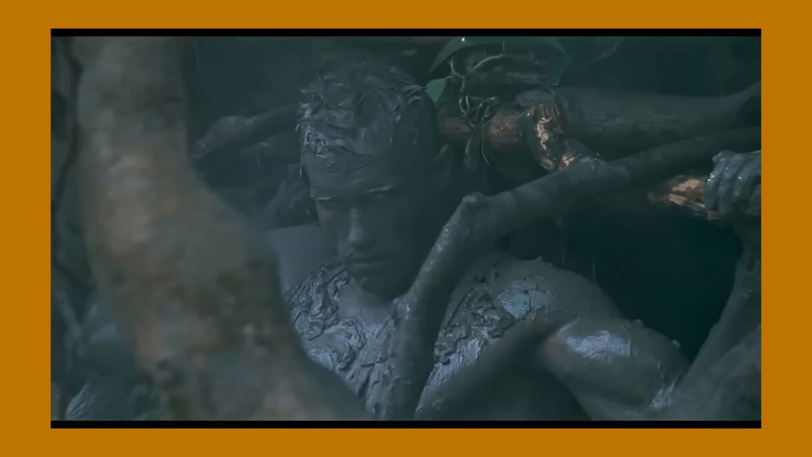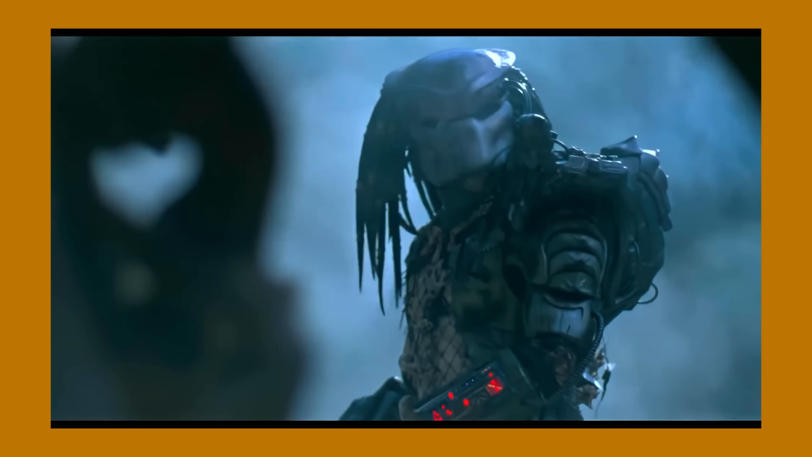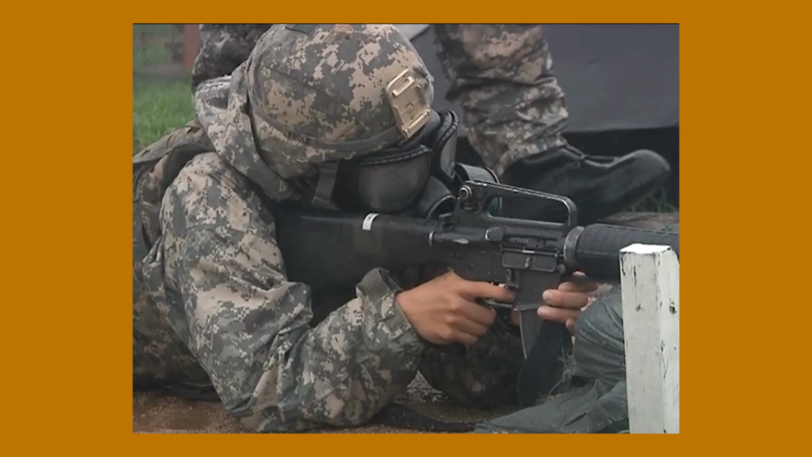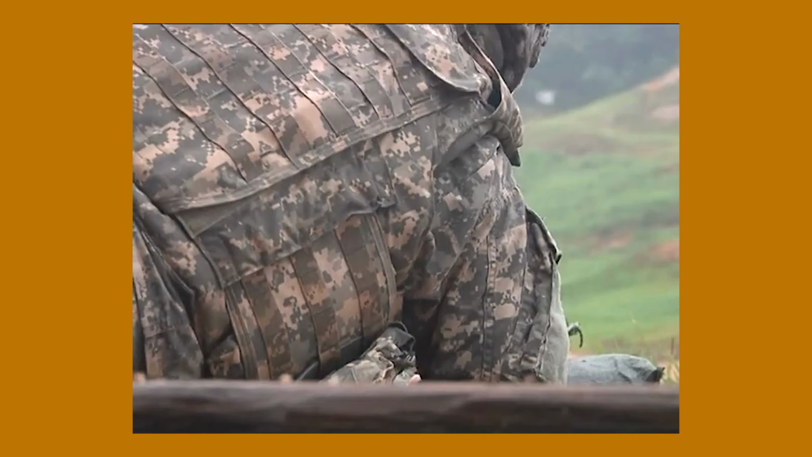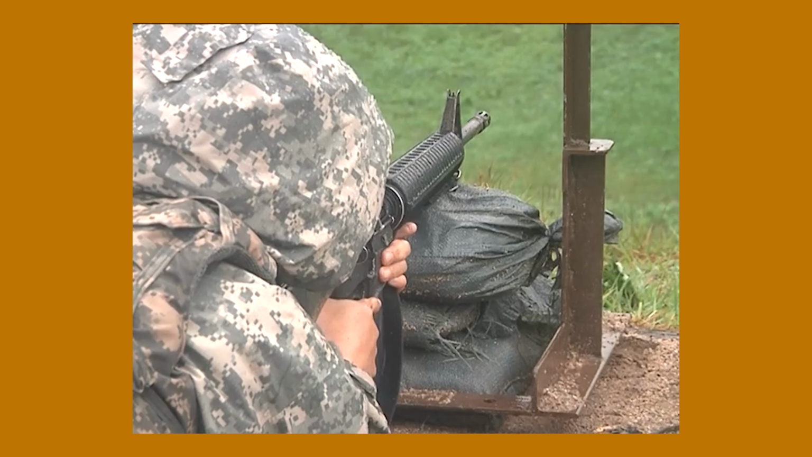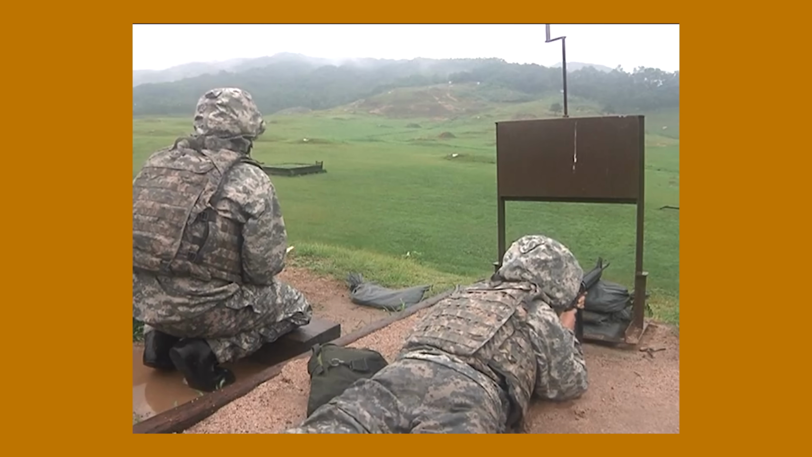So no, the mud thing from Predator does not work, at least not for any meaningful amount of time. Sorry Arnie, I don't make the rules. That's also why you might think intuitively if it's raining, the water would essentially cool off your body enough to hide you, but that thermal energy is just being transferred to the water that's just now in your clothes, which is in fact very visible.